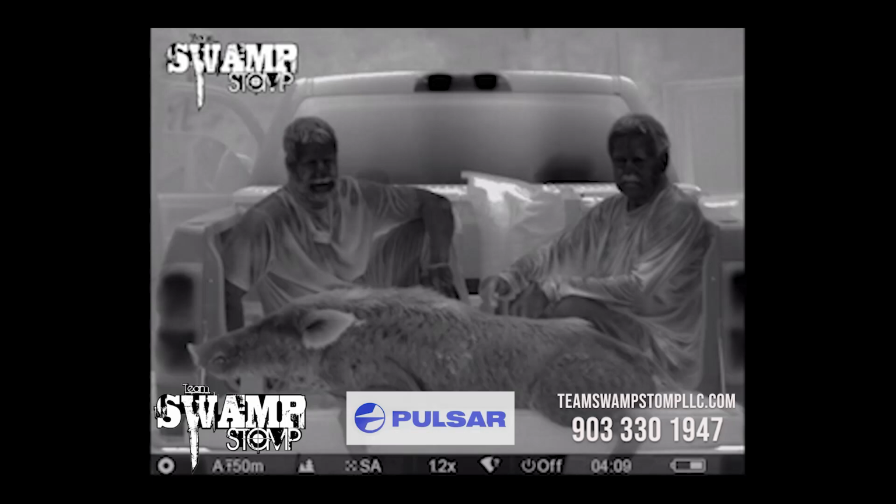I've had some scopes that have been dropped in mud puddles, dropped out of the buggy. Dad drove his side-by-side off a ditch one day, and the gun rolled out and it survived. So they're definitely tough units for sure.